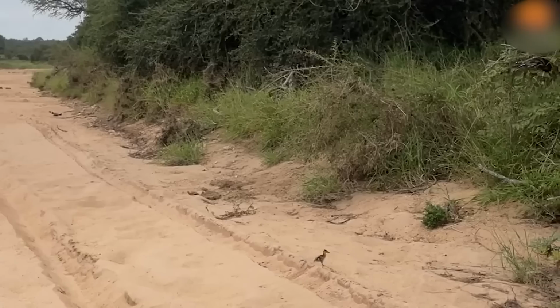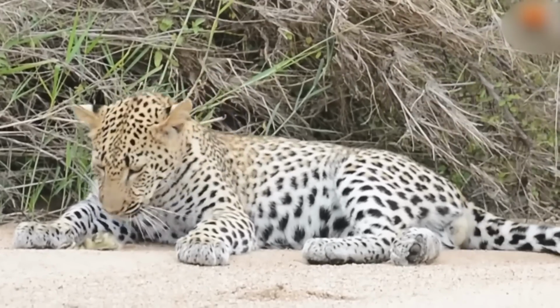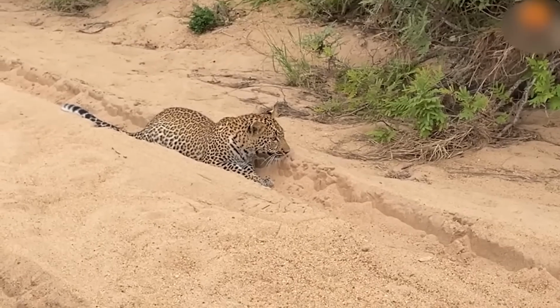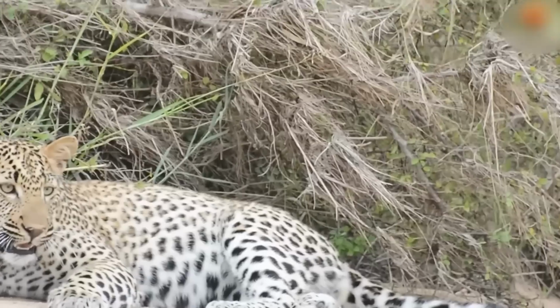Innocent baby bird, crazy end. A clever goose outsmarted a leopard. The leopard was stalking the goose, but the goose played dead, and the leopard let it go. The goose then ran away and hid in some bushes, safe and sound.